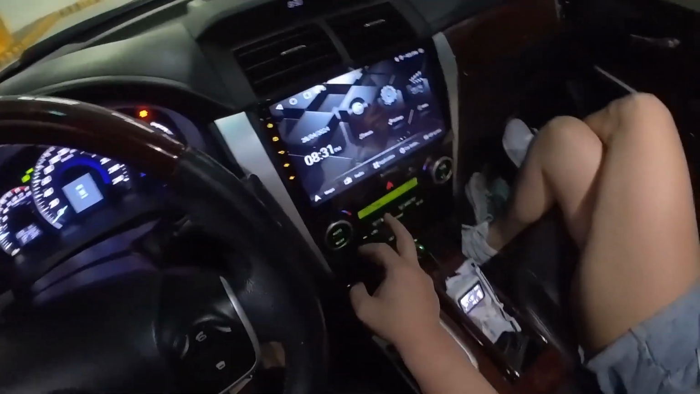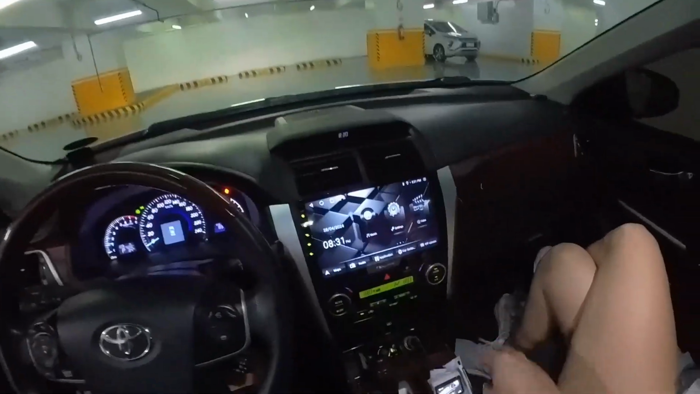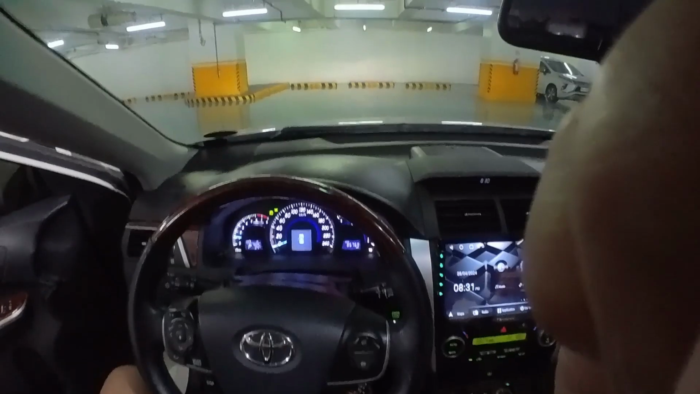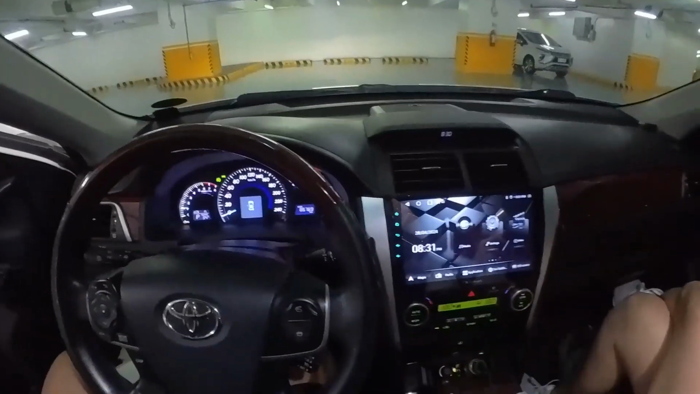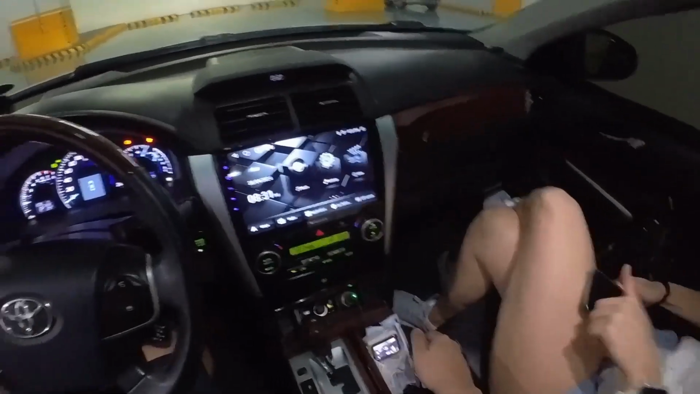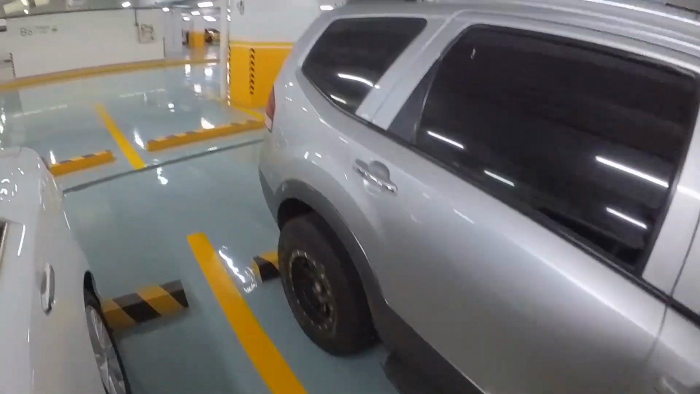On the aircon guys, mainit. As you all know, it's summer. And yeah, mainit talaga. So I'm just adjusting lang konti. Okay. Warm it up a little bit.